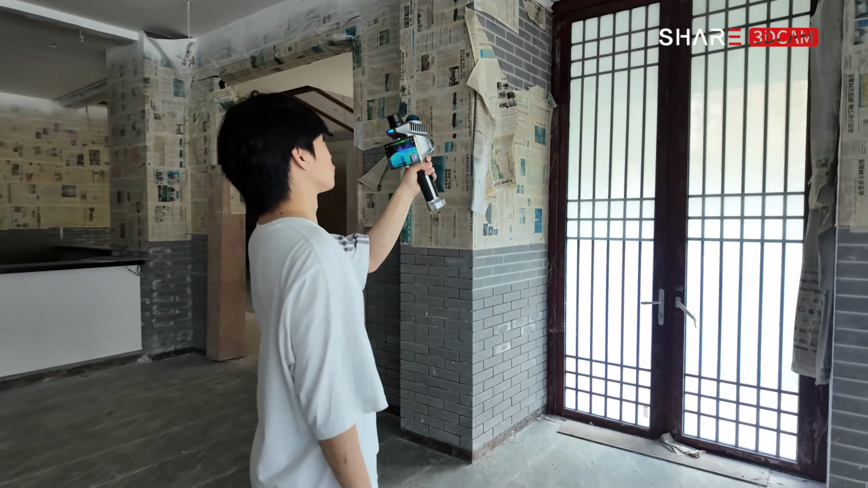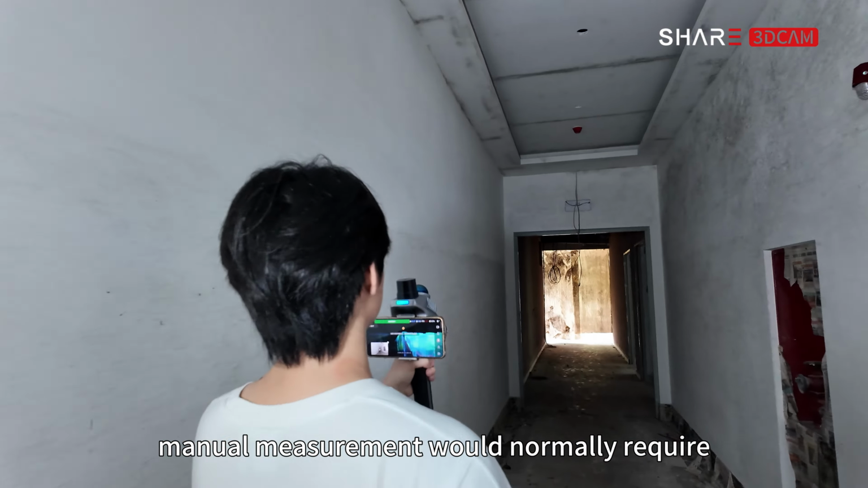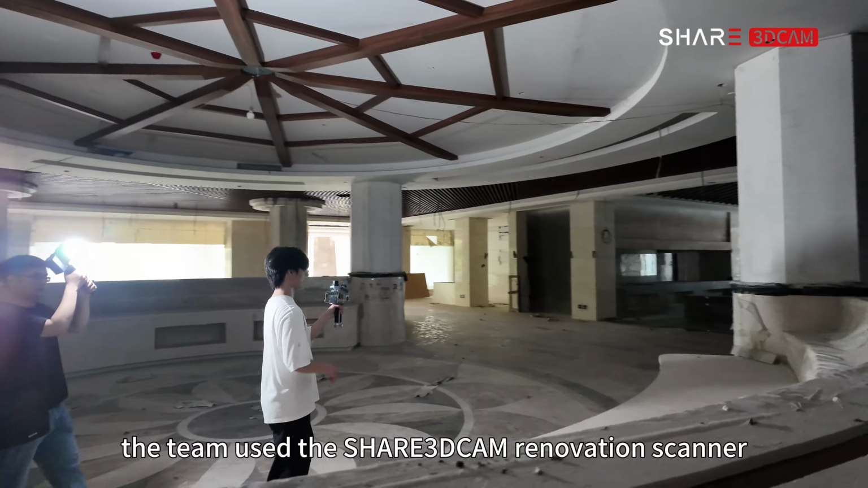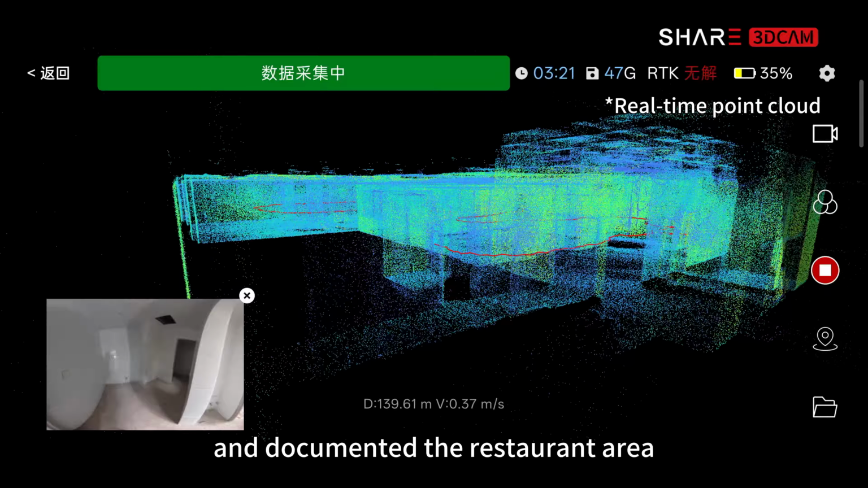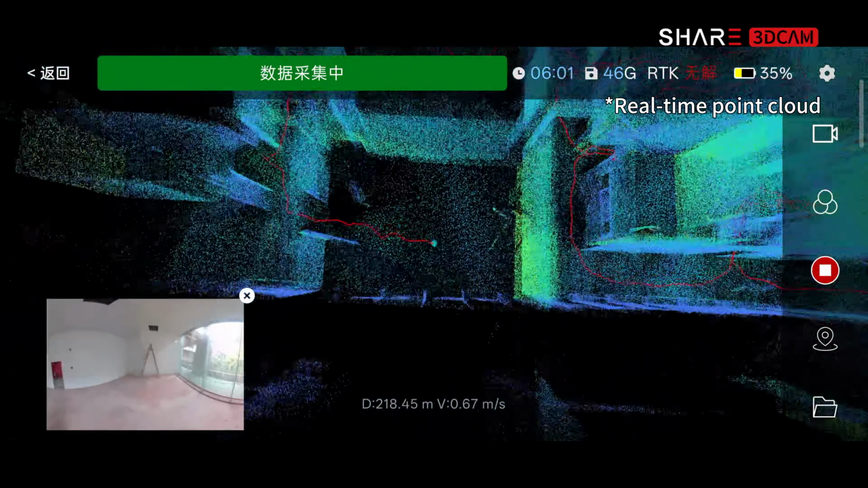actual conditions. For a site of several thousand square meters, manual measurement would normally require 3 to 4 people and take several days. This time, the team used the SHARE 3D CAM renovation scanner. By walking through the site, they captured the spatial data and documented the restaurant area in a single scanning workflow.